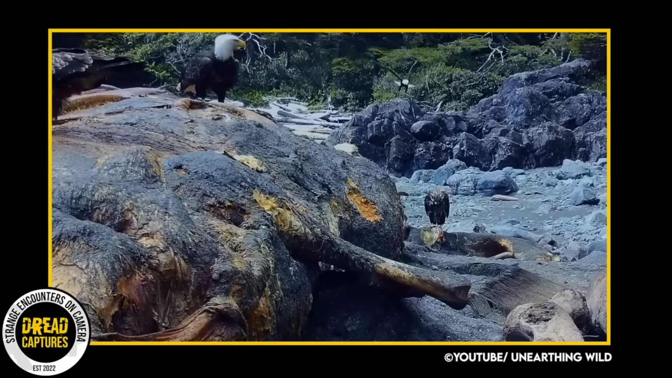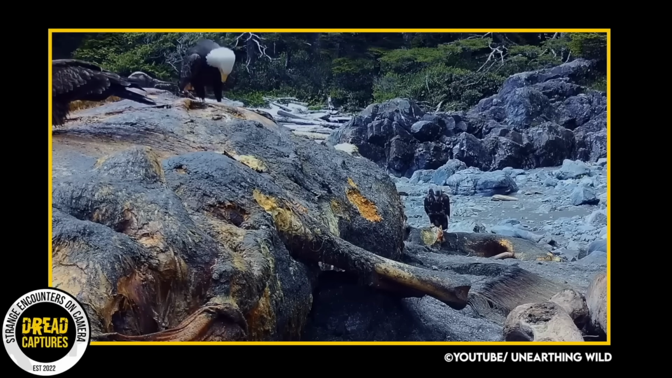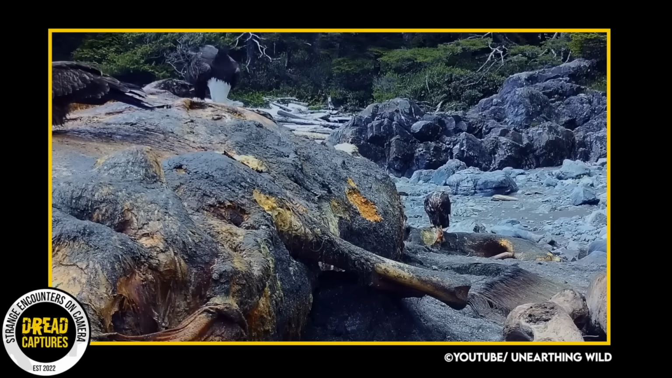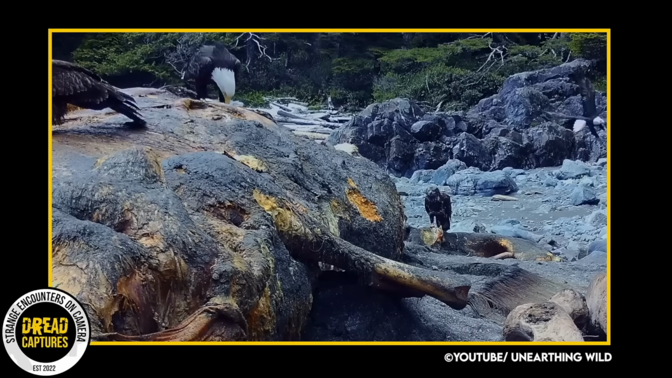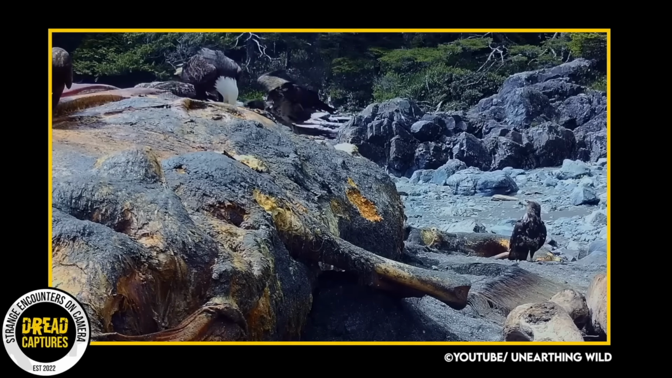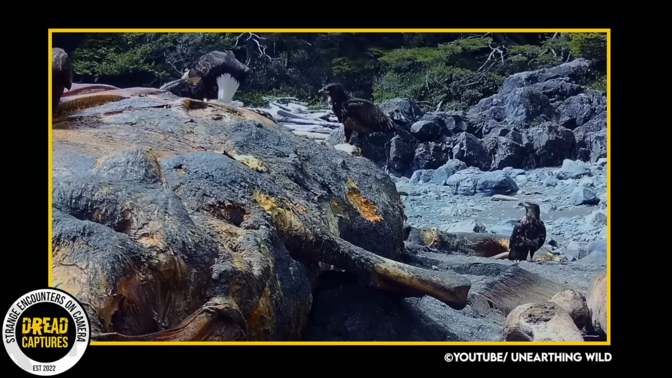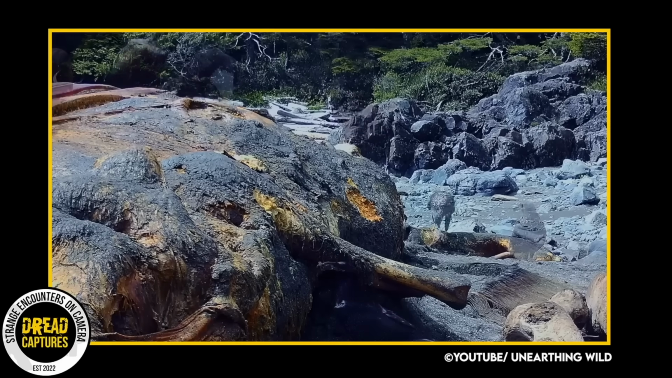The national bird and symbol of the United States of America, representing freedom, patriotism, and strength. The eagles get their fill of whale meat before flying off. Again, just an amazing look into the scavenging process and all of the benefits provided by the sad demise of the humpback whale.